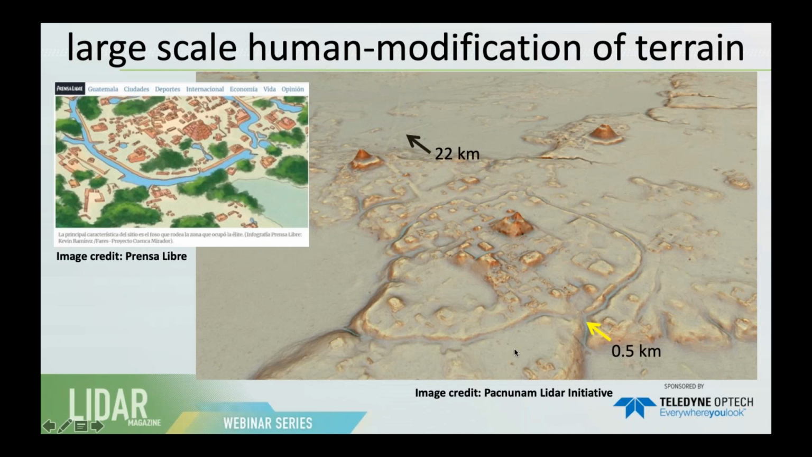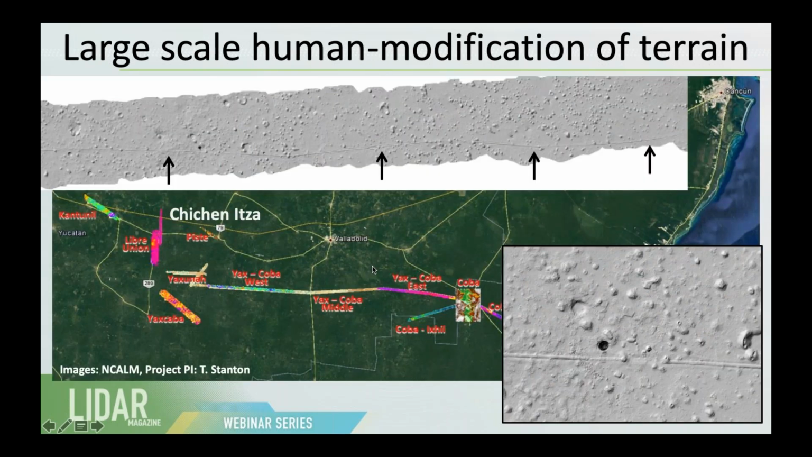This is a different representation of the LIDAR data. What we have here is a kind of moat or canal. This is an artist's representation showing how water could have been used, how this canal could have been used both to store water and as a defensive feature.